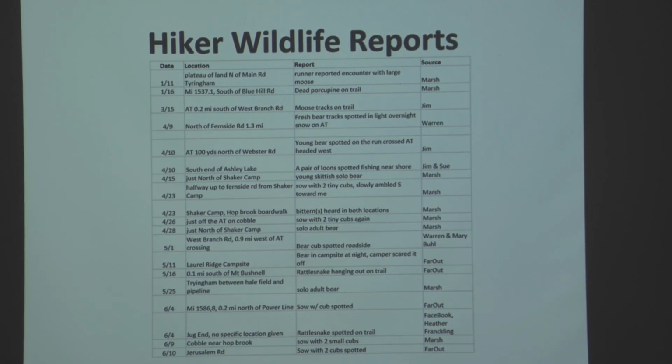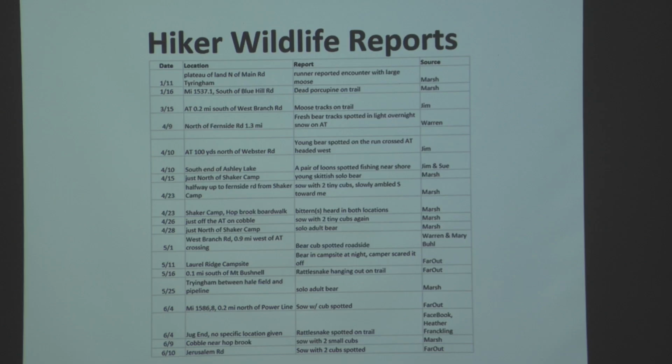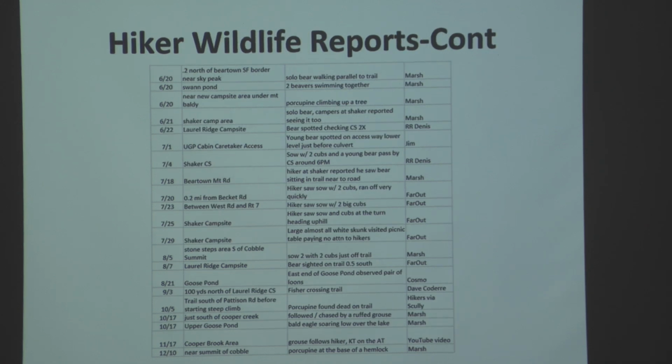You see a lot of bear sightings in here. May 16th, rattlesnake hanging out on the trail up on the Jug End Ridge. I wouldn't say common, but it happens a decent amount of time. But a lot of bear sightings, very unexpected until we started actually collecting all this data.